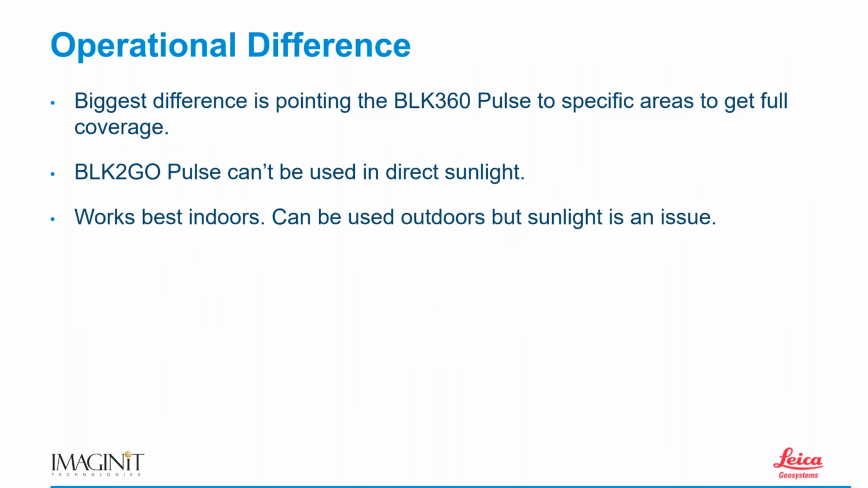the biggest difference between these is the Pulse to get specific areas for full coverage, like I said, between the two. And with the BLK2GO Pulse, we really don't want to use this in direct sunlight. It simply doesn't collect good data that way. So it works best indoors, and again, with sunlight, it can be an issue.